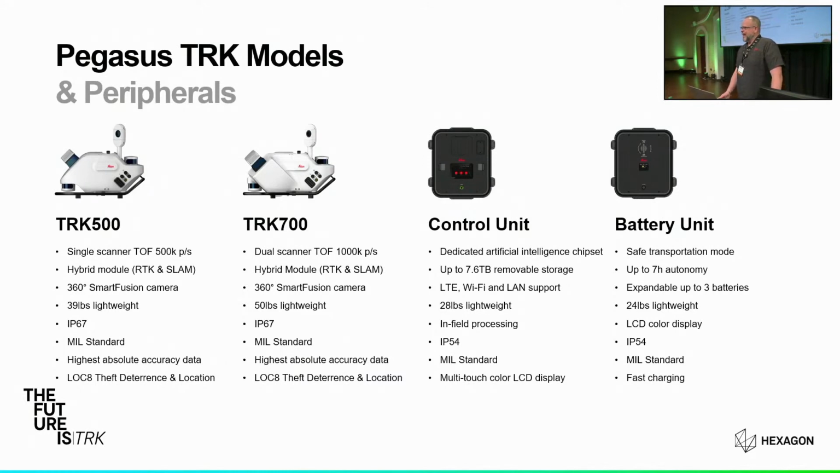These are hybrid module mobile mapping solutions, and I'll get into that a little bit more here in the next couple slides. But we also feature 360-degree SmartFusion cameras. And so basically what we're talking about is integrating multiple binocular cameras to maximize megapixel offerings through these systems. It's IP67 rated, which means we are completely impervious to all moisture and dust, solid particulates. You can actually submerge these units in up to 10 meters of water for 30 minutes. I wouldn't recommend that. We don't want to test airbags on our cars either.